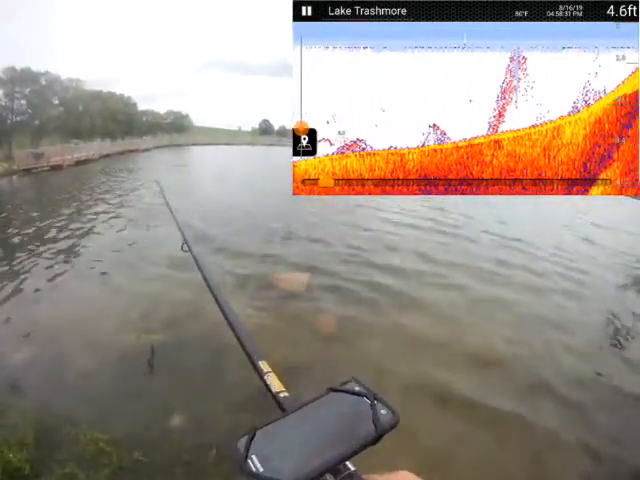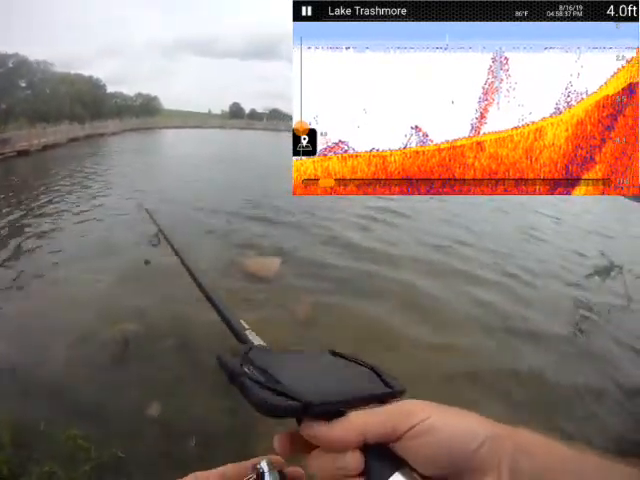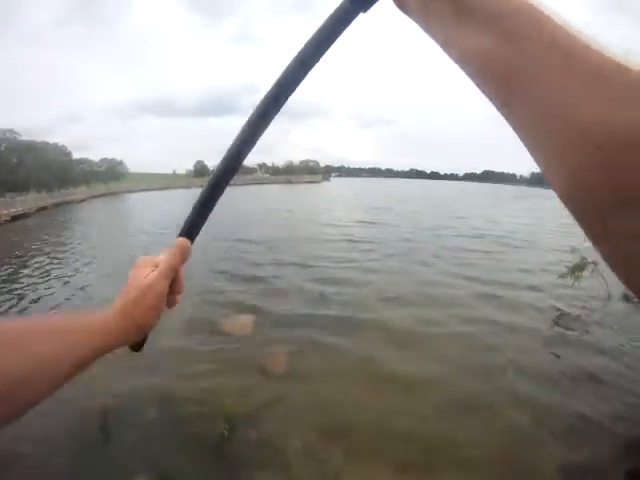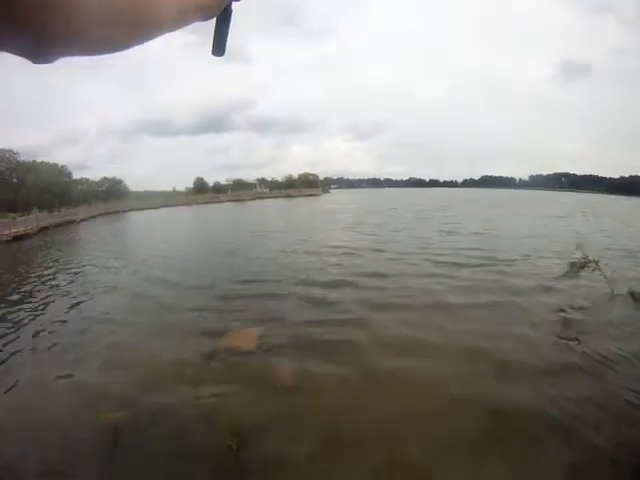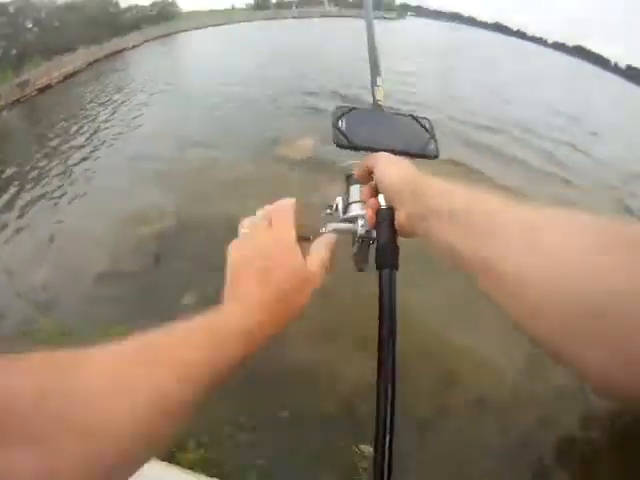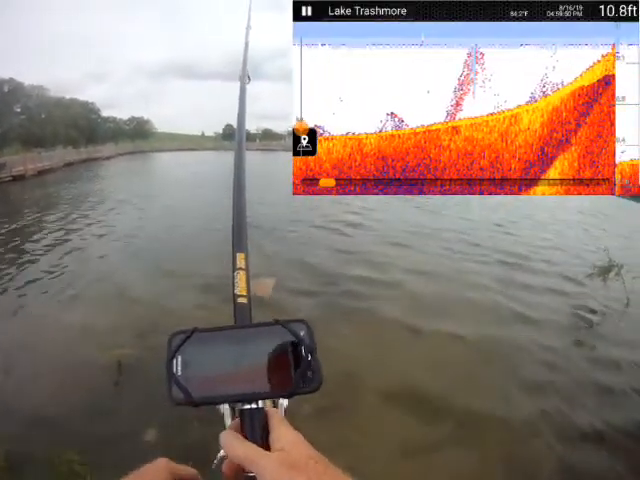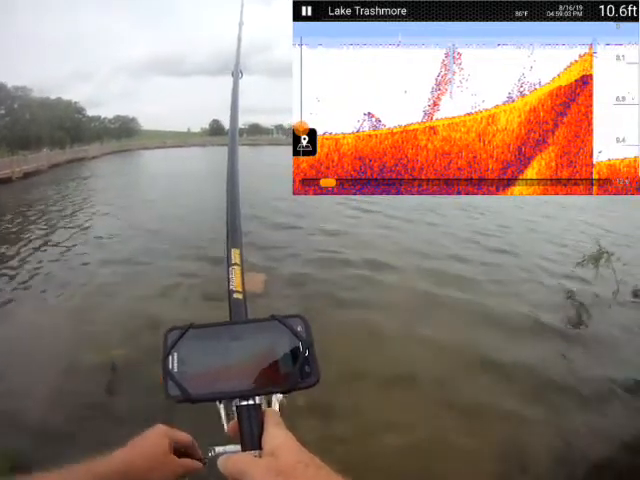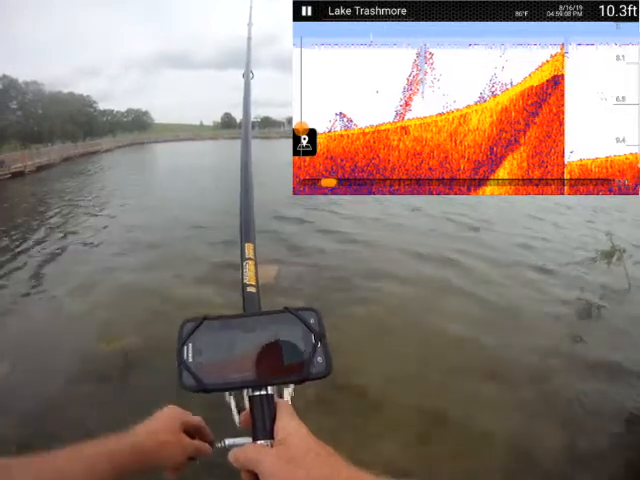Continue fan casting my way around. All right, let's try about where that pole is on that amphitheater. Whack it out there. All right. Like I said, I'm very surprised to discover that it's 10 feet deep out there.